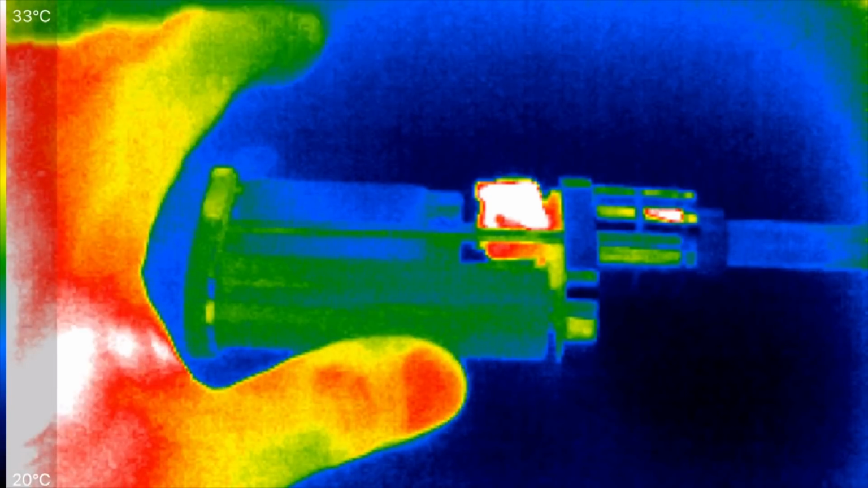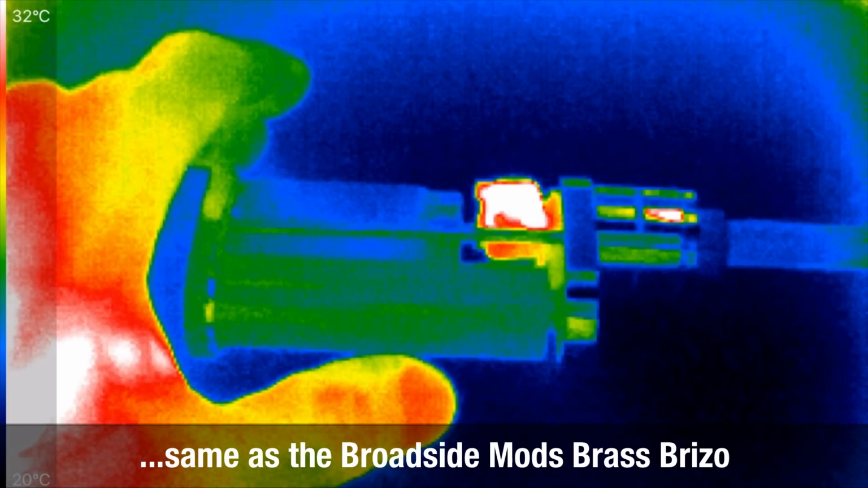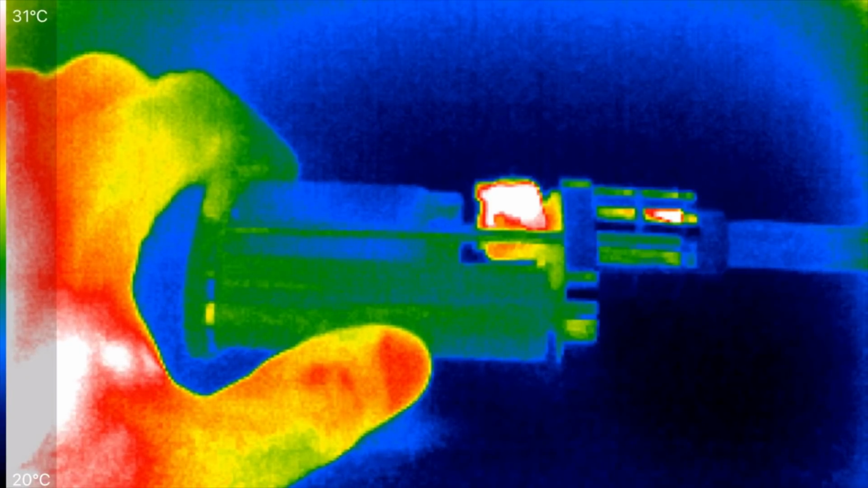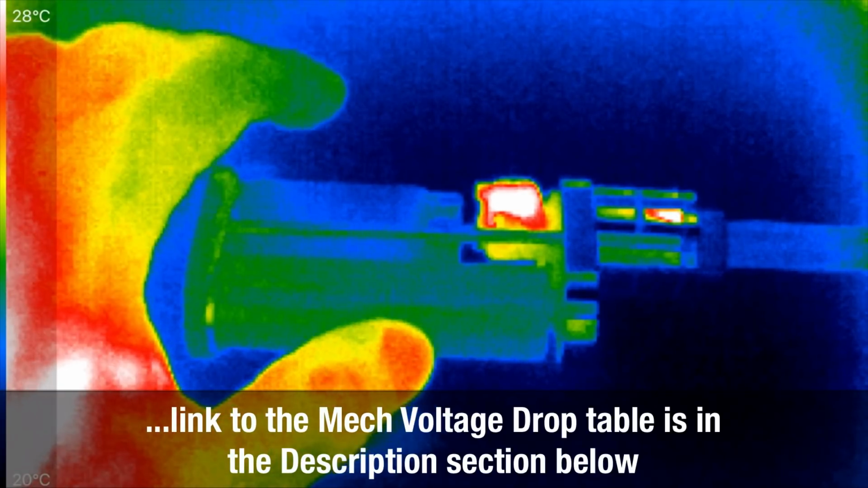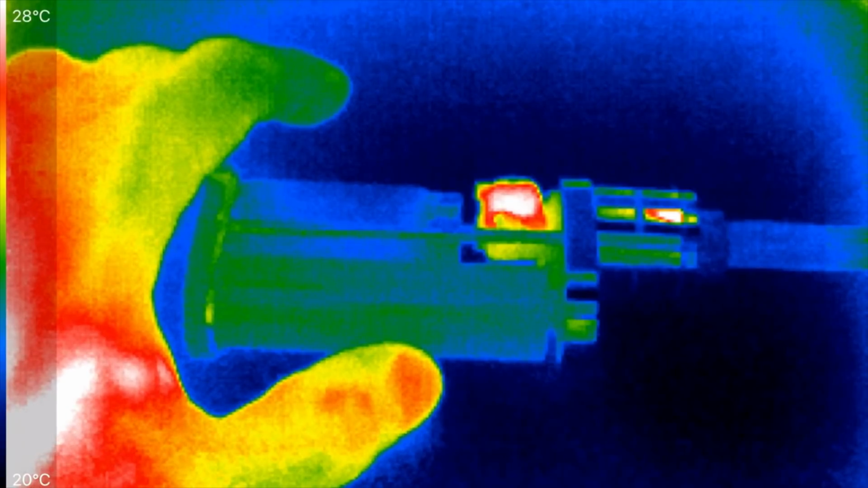And the performance of this mod was actually decent, better than the stainless steel tube mechs I tested, but not quite as good as the, why am I blanking out? Signature Tips SQ mod, which had about a 0.142 drop. This was a 0.175 drop. This one, you got some arcing damage on, which can be cleaned. It wasn't severe, and barely any arcing damage on the SQ mods.